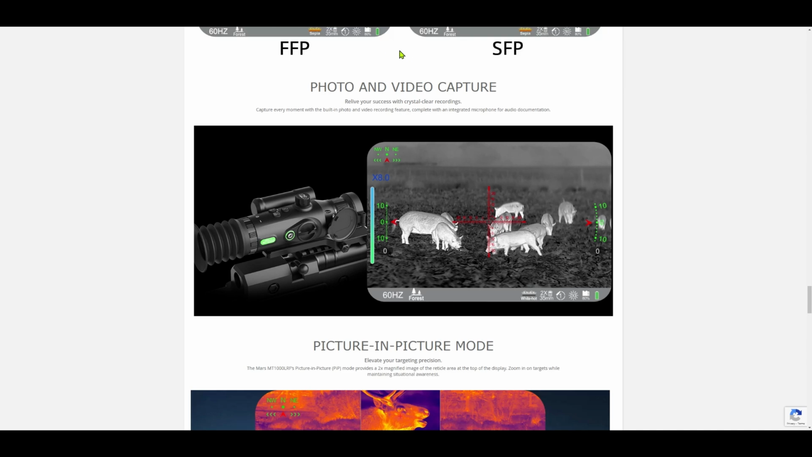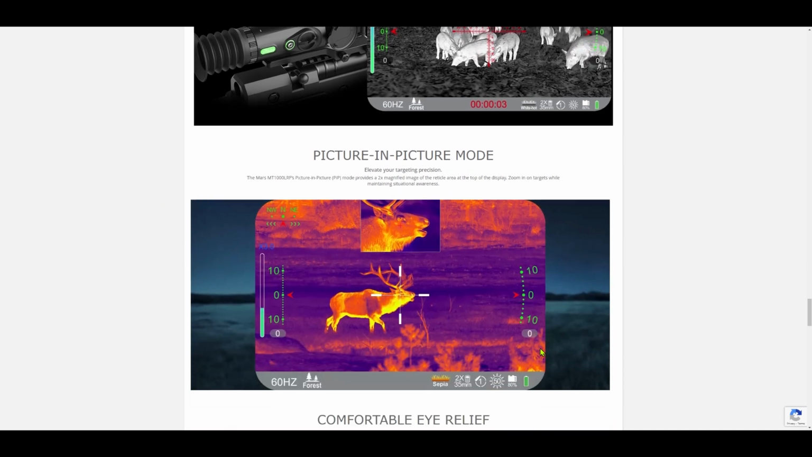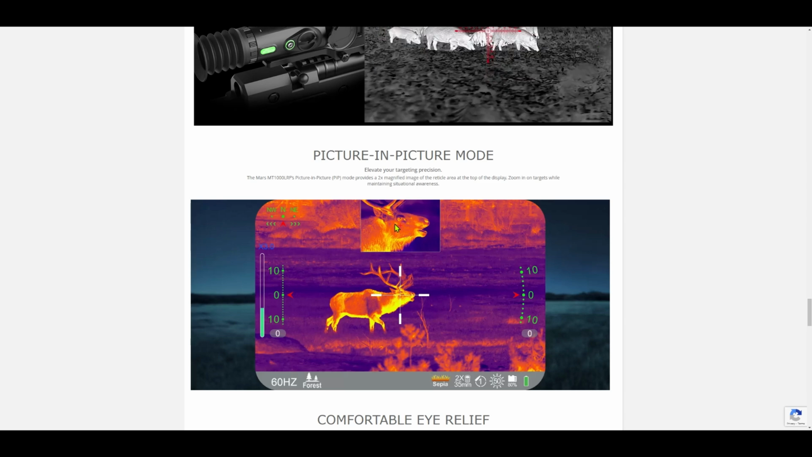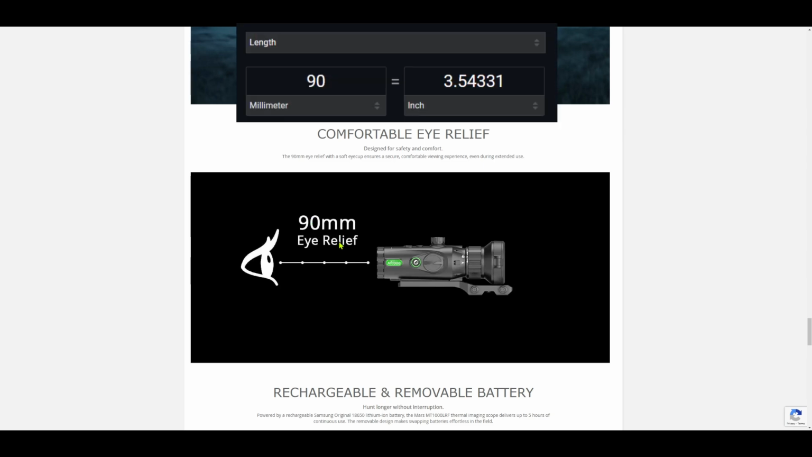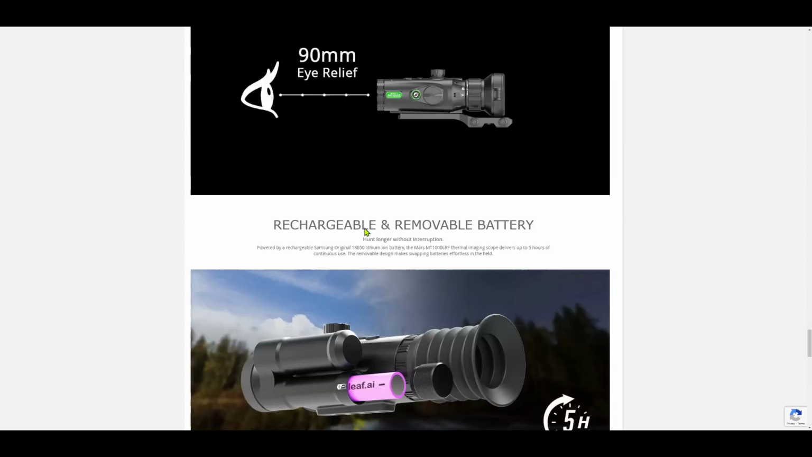You got your photo and video capture, very easy with the top button on the optic. Picture-in-picture mode, so you can have your thermal lock at base magnification for the giant field of view, and picture-in-picture zoomed in so you can take an accurate shot. That's how I run it every time. You got your 90mm eye relief, which I'll throw up in inches up here, but very good. You don't have to have the optic so close to your eye.